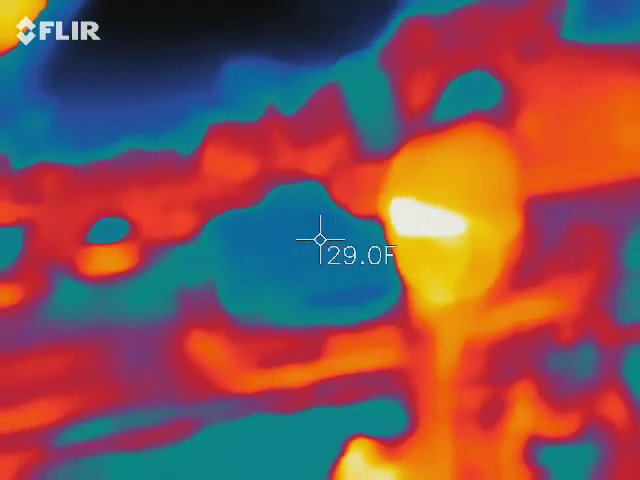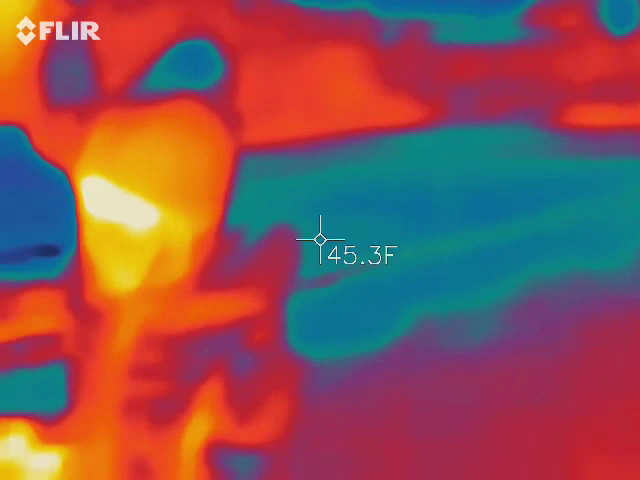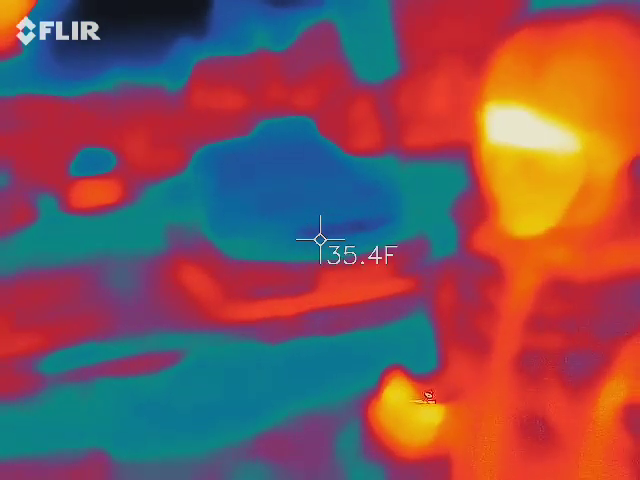Where did you guys go to eat, by the way? At TGI Fridays. Oh, okay. So on the back of the restaurant over there, there's a second light. It's pretty weak. It's a floodlight, just like the one on the left.